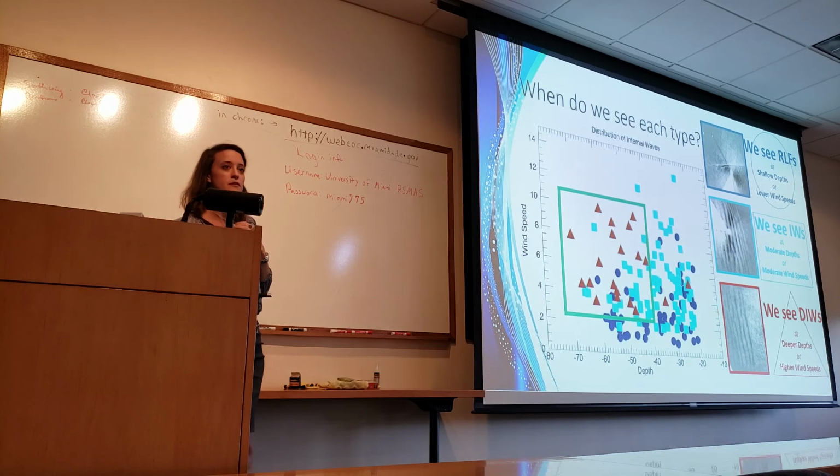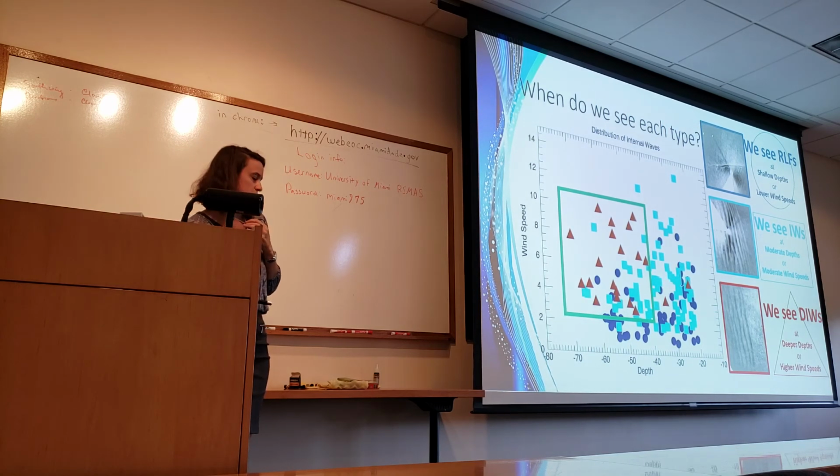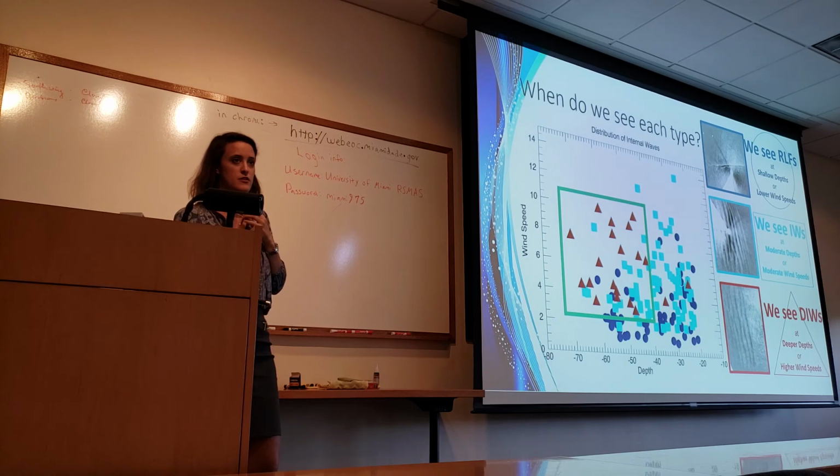So the wind speeds just affect the radar signature. Yes, correct. You wouldn't be able to tell necessarily the depth. No, because it's just an either-or kind of thing you're using it to compare to, I guess. So you're just saying the wind speeds affect your radar signature, not necessarily the type of wave. Yes, exactly.